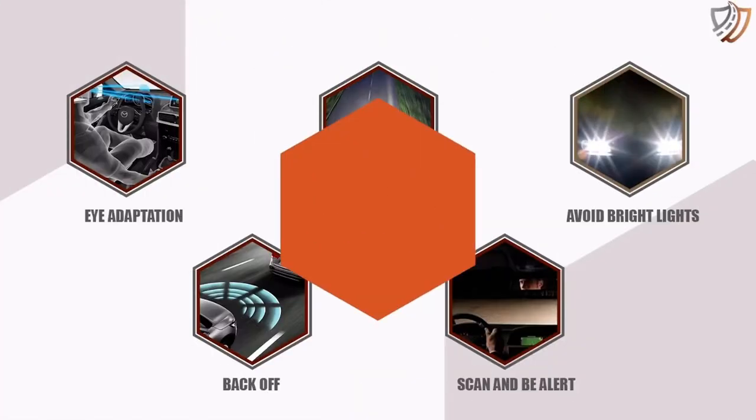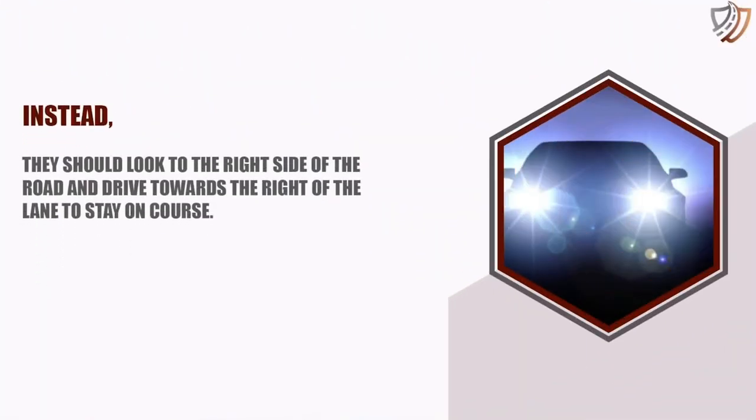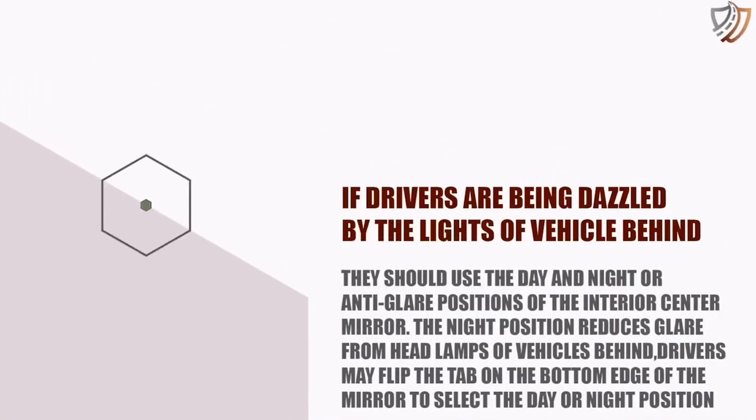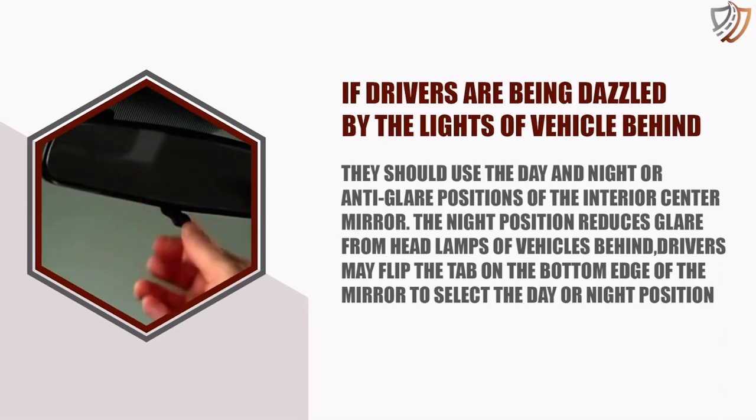Avoid bright lights. Looking directly at a bright light can greatly increase the amount of time the eyes need to adjust to the darkness. Therefore, when driving at night, drivers should avoid looking directly at high beams coming towards them. Instead, they should look to the right side of the road and drive towards the right of the lane to stay on course. If drivers are being dazzled by the lights of vehicle behind, they should use the day and night or anti-glare positions of the interior center mirror.